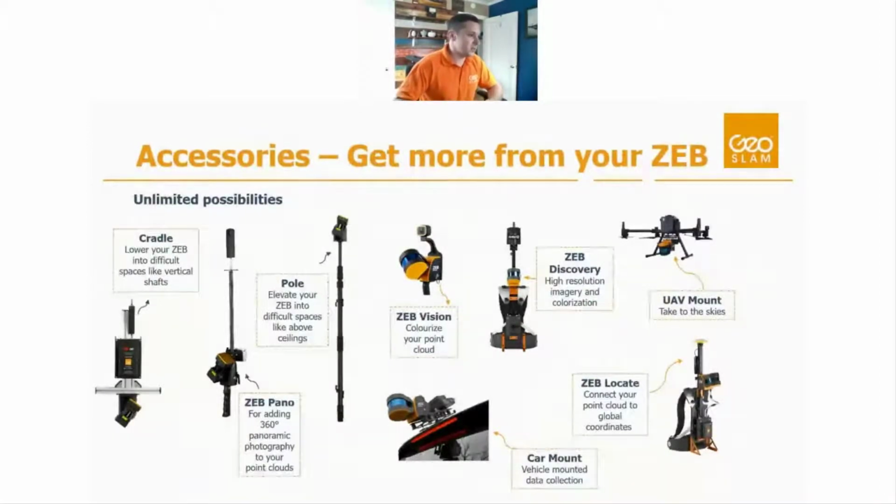We have some accessories to get into hard to reach spaces like extendable pole. You can use that to capture above ceiling or even underground manholes, things like that. Really kind of any hard to reach place, or just capturing from a higher vantage point if you're capturing a stockpile or something like that. For more vertical infrastructure, we have the cradle system, which allows you to lower this system down in a vertical shaft and capture pretty deep vertical shafts for inspections and things like that.